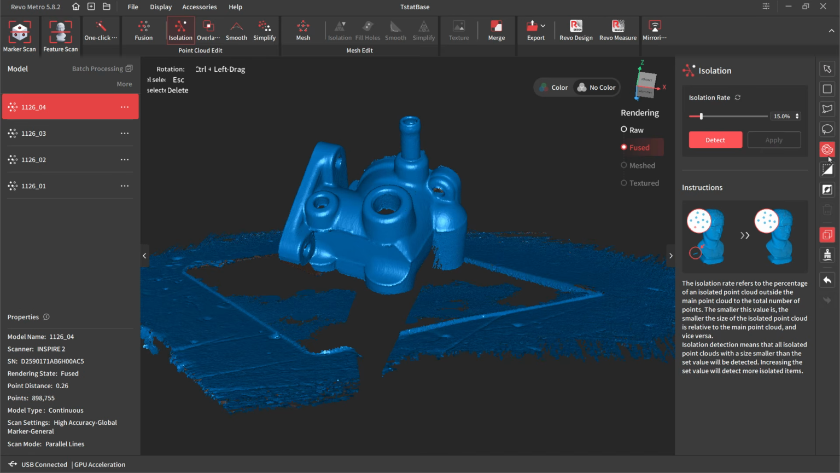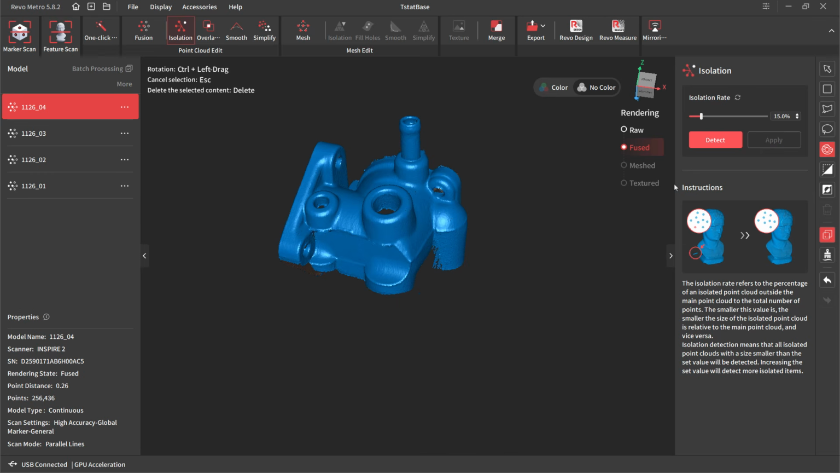There's this option here where we can select connected. Basically it will highlight everything that's connected to the main body we scanned. And then we can invert that and then delete the rest of the base. So if it's not connected to the base, it's a quick way to get rid of it.